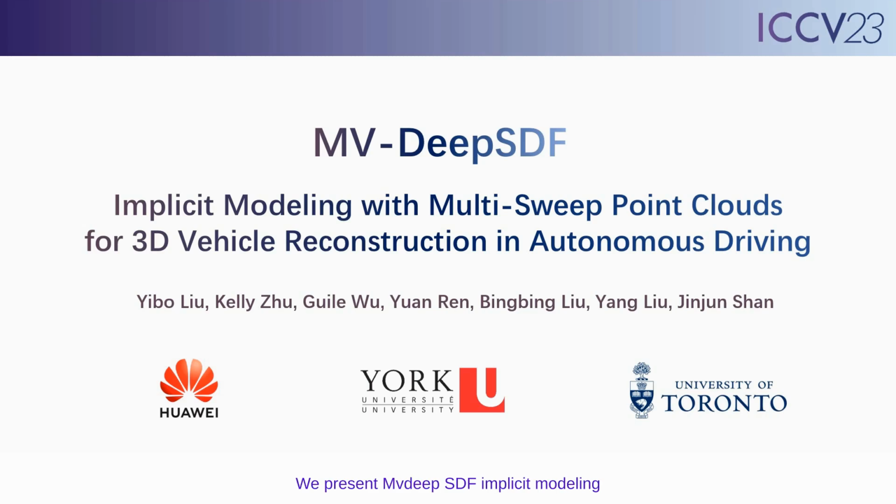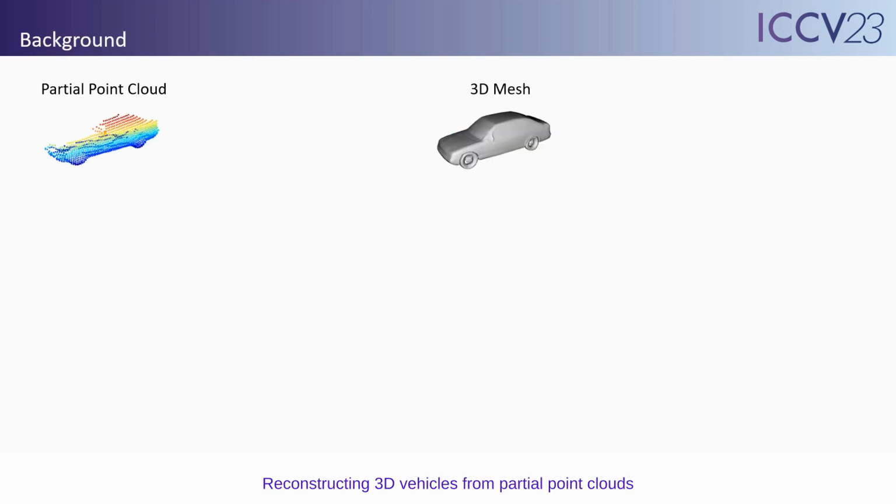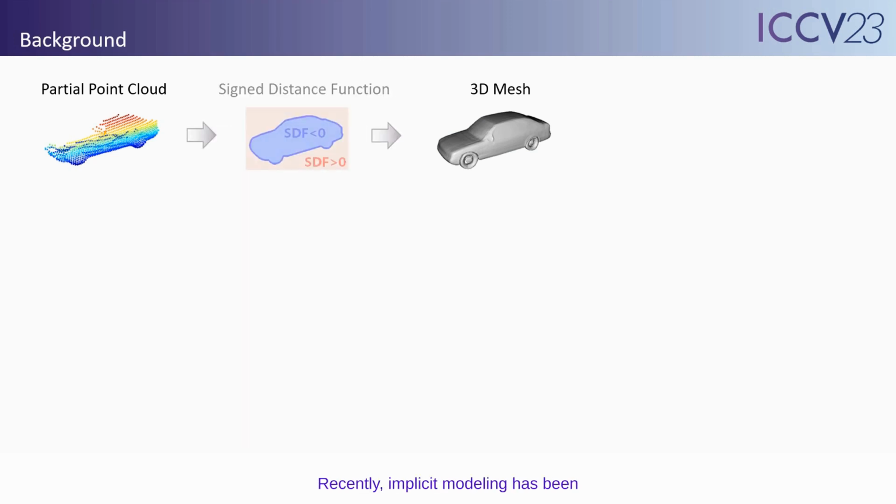We present MV-DeepSDF, implicit modeling with multi-sweep point clouds for 3D vehicle reconstruction in autonomous driving. Reconstructing 3D vehicles from partial point clouds is of great significance to autonomous driving. Recently, implicit modeling has been utilized to tackle this problem.